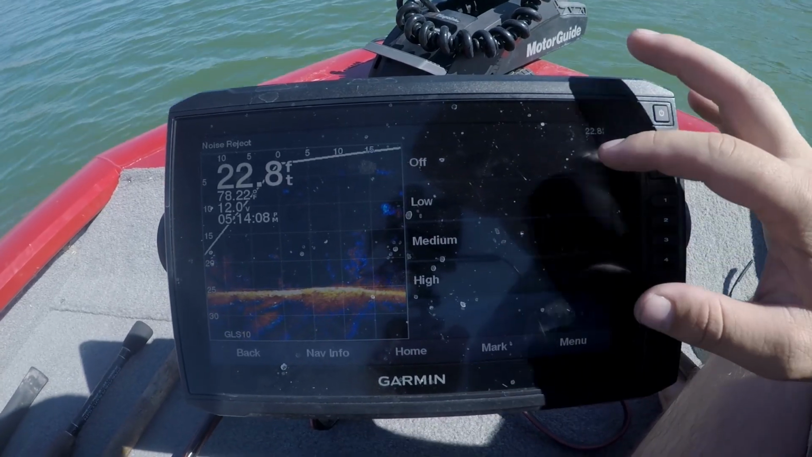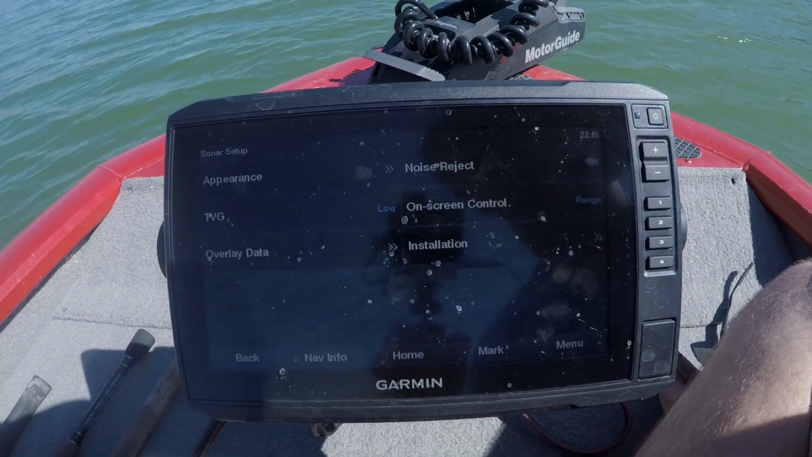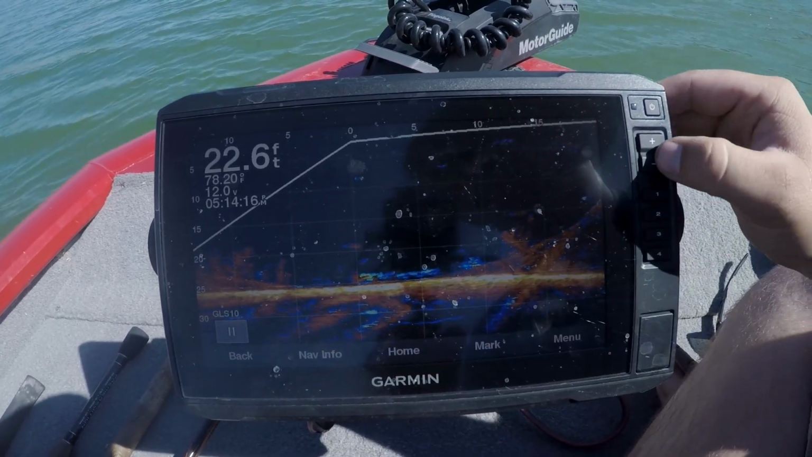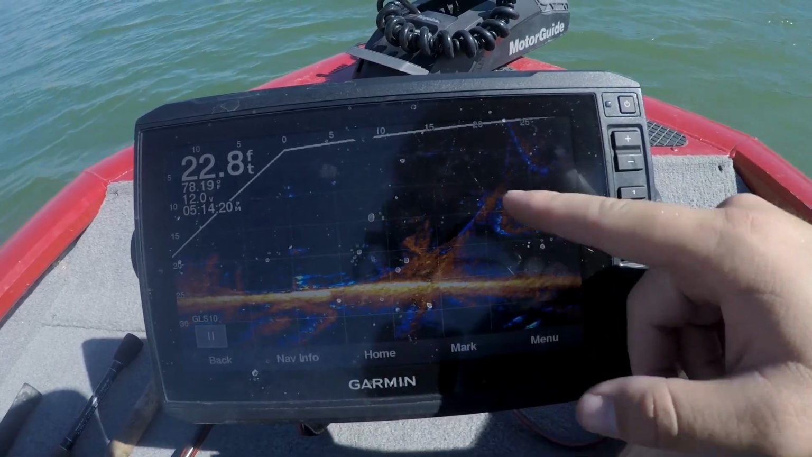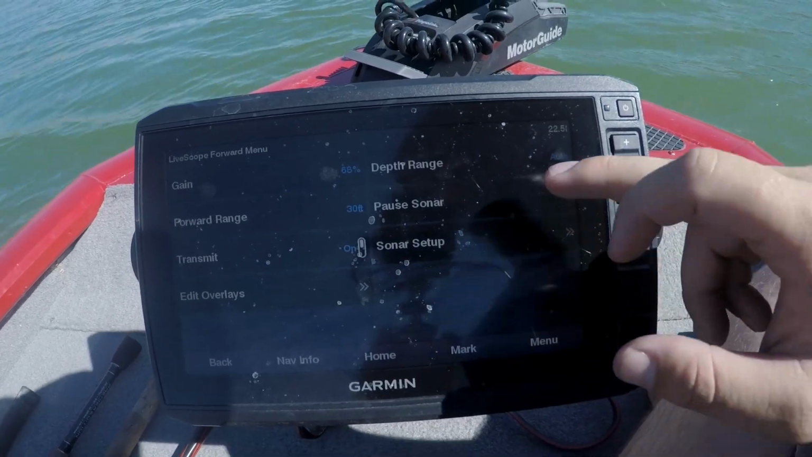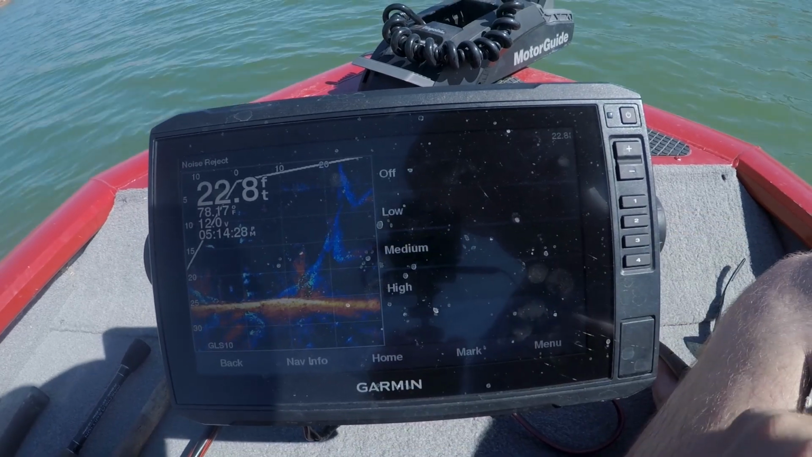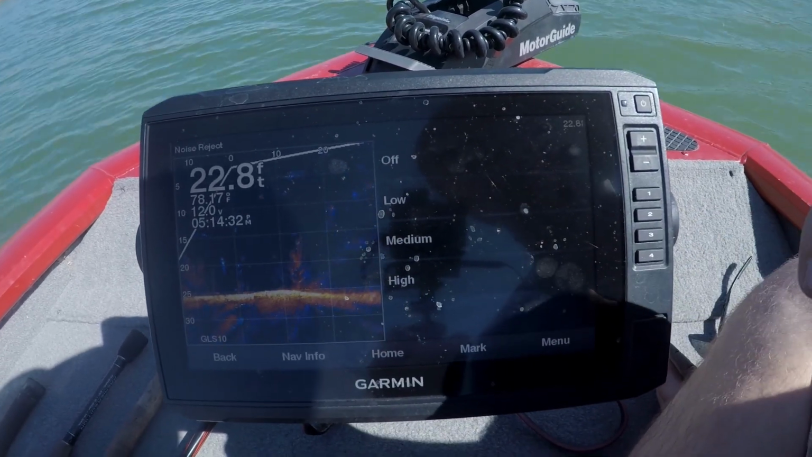So if we lower our noise reject to off, you will get the famous or infamous ghost tree. So if you make your adjustments correctly, like I just did, I had my noise reject at medium this time to get rid of that ghost tree.